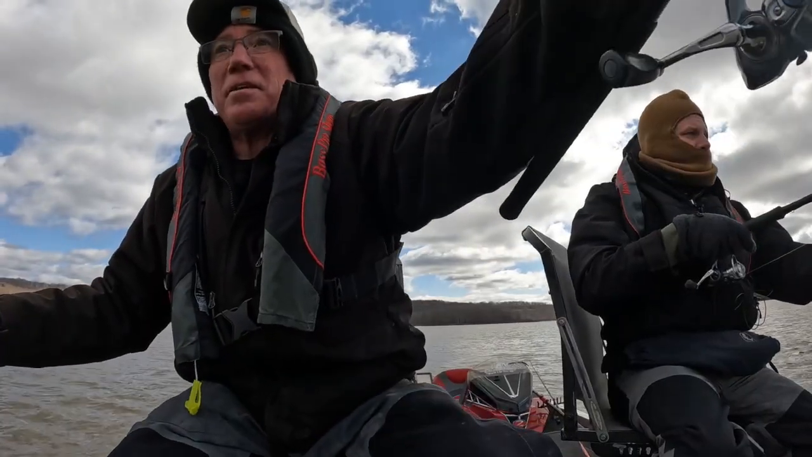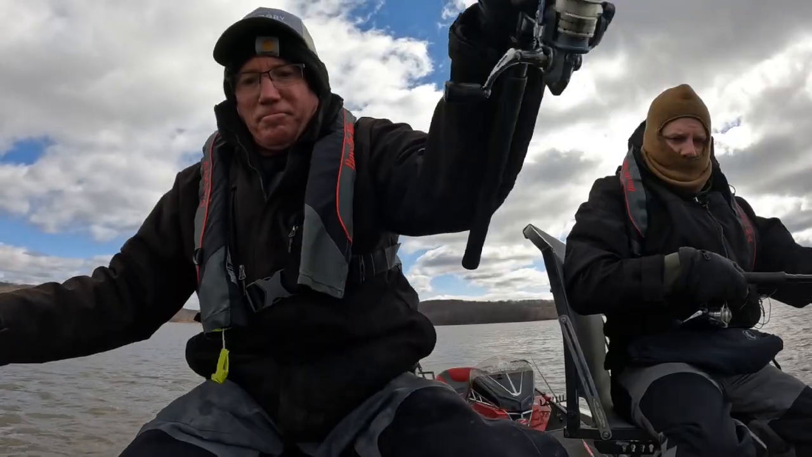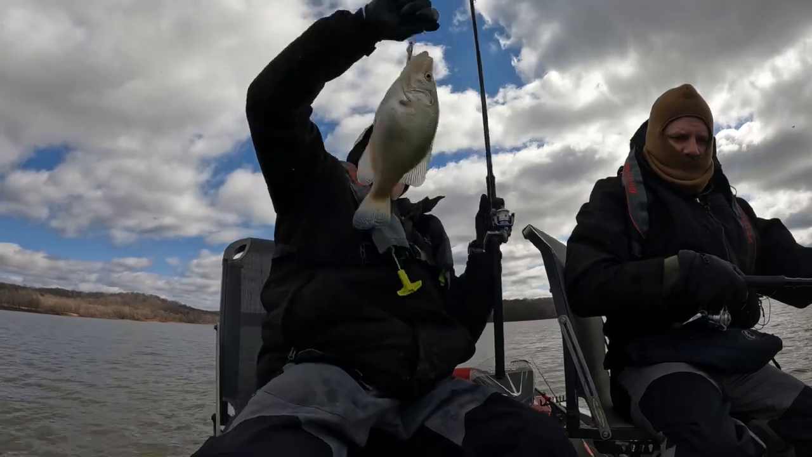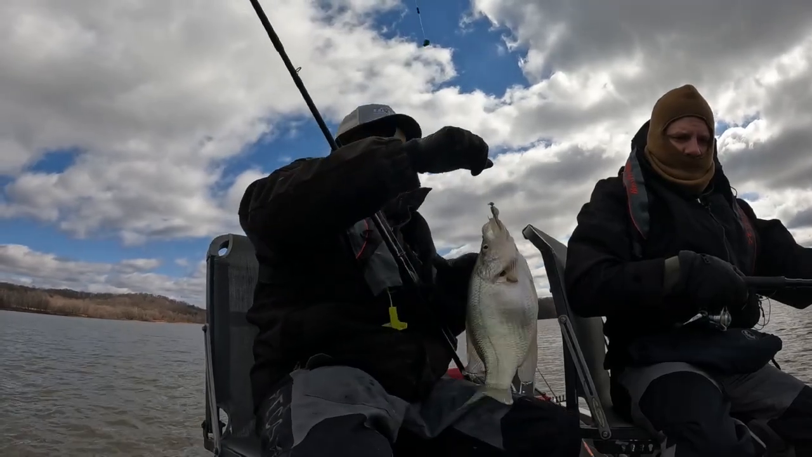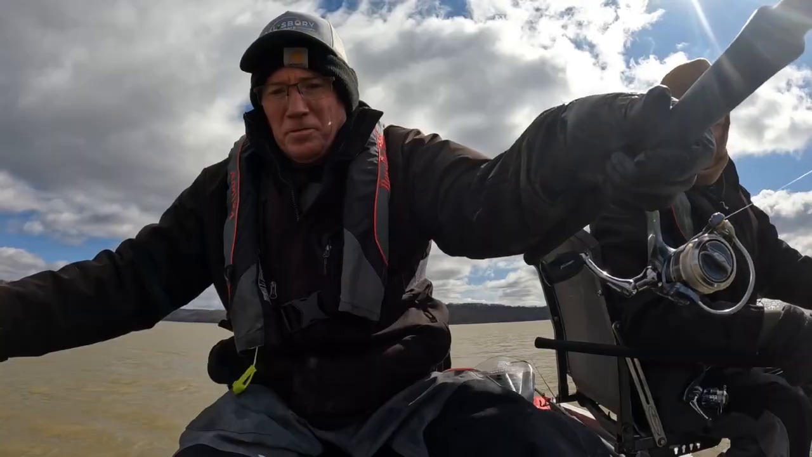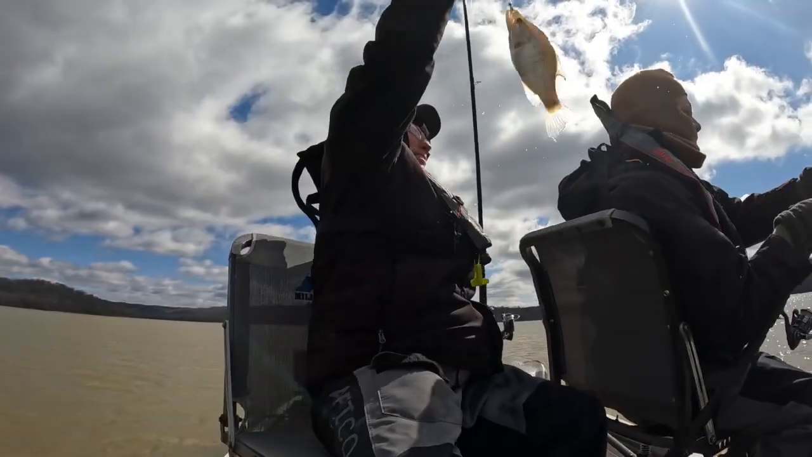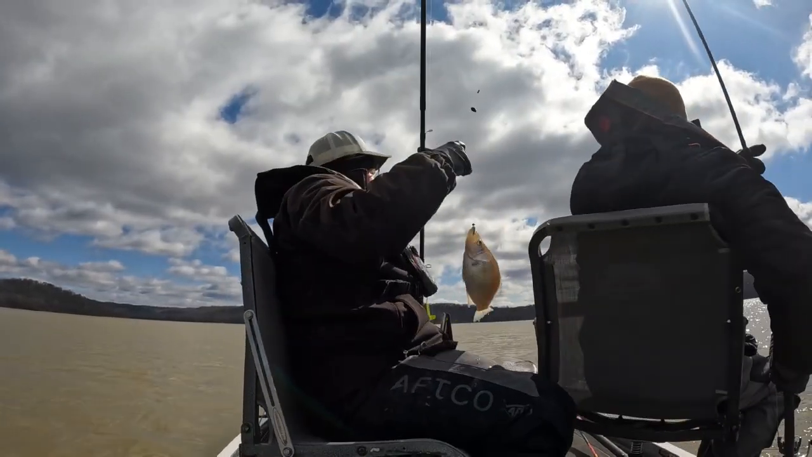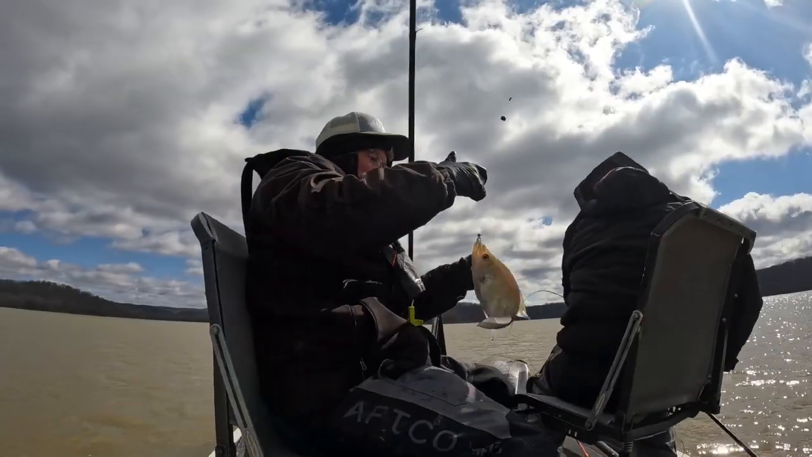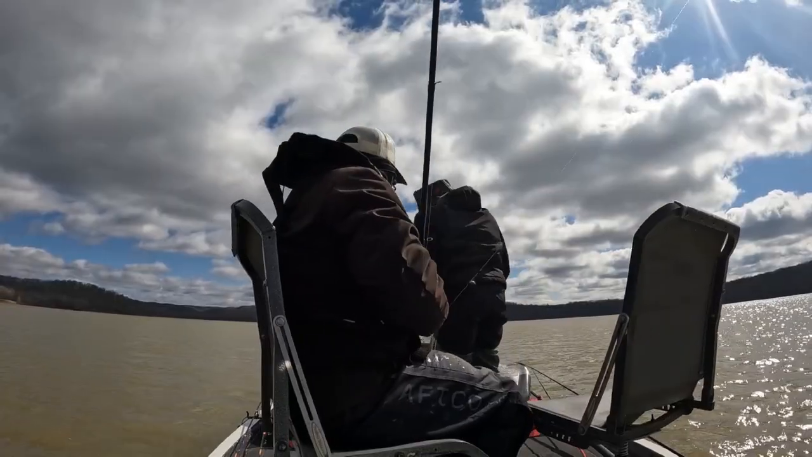Man, they did not see that bait. Come on, dude. Come on. There, he's seen it. Got him. Oh yeah. Good fish. Nice fish. Come on, baby. There we go. Oh, yeah. A double. Look at that sucker. There you go. We got a double that time. Double keeper.